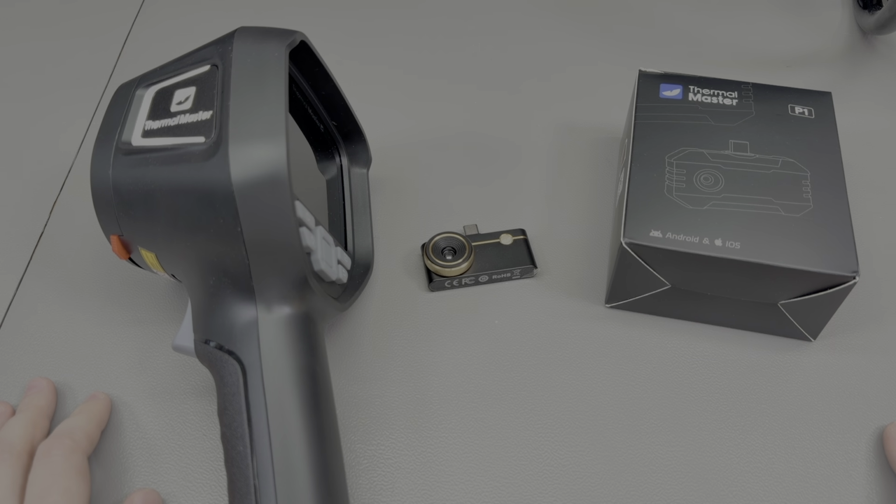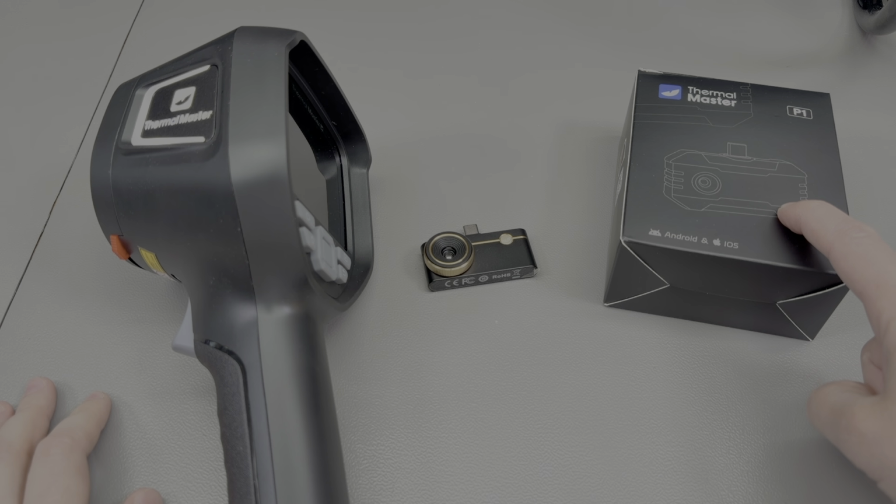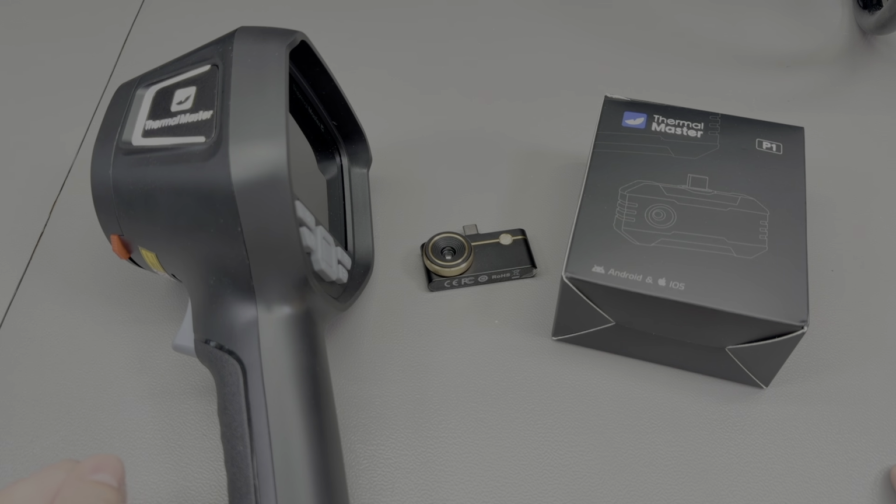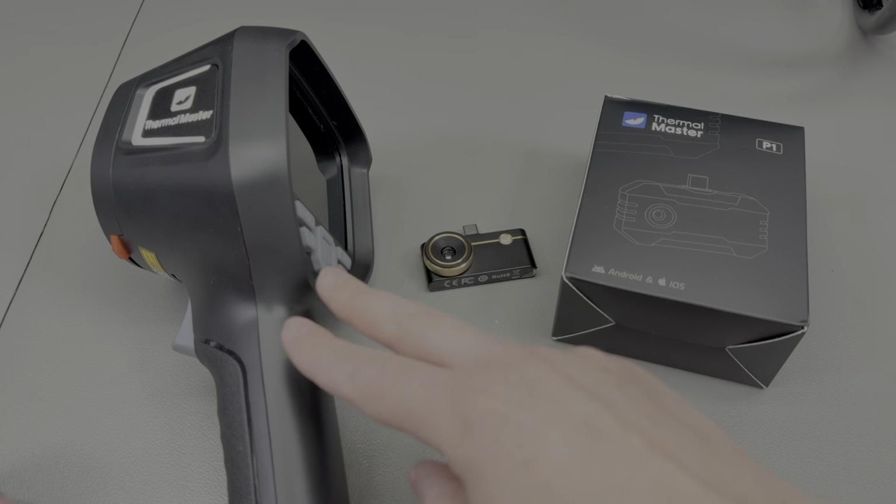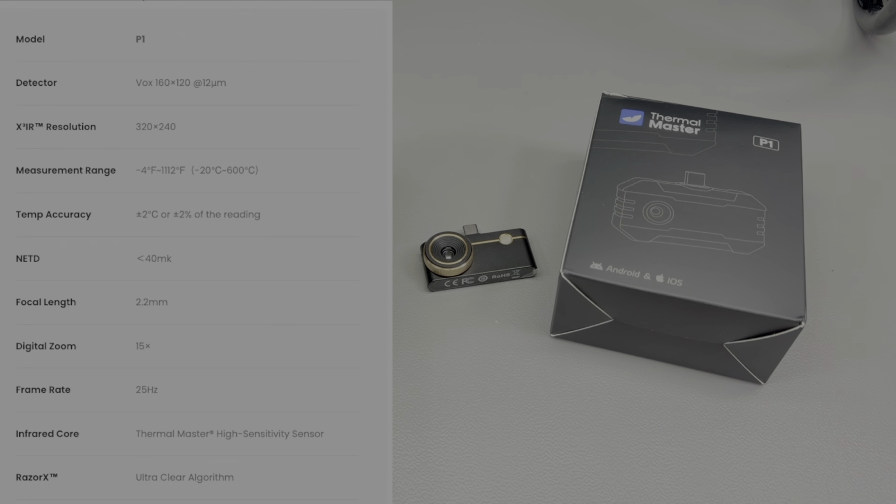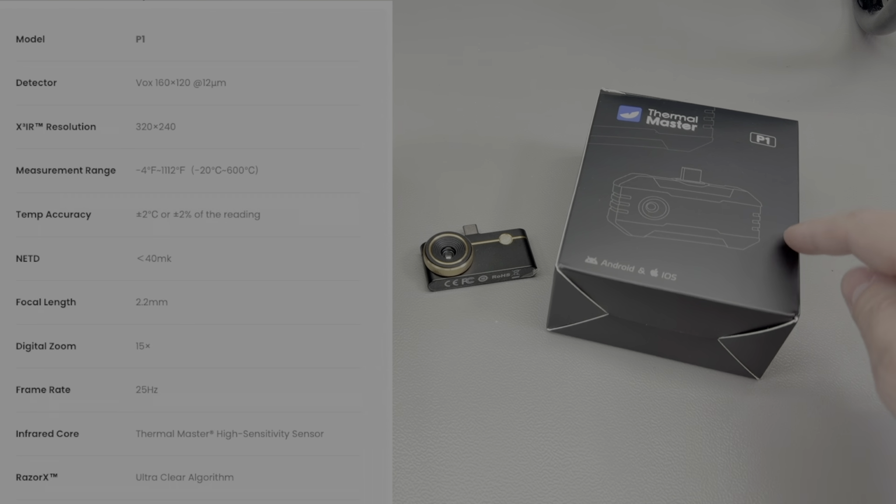But today on my workbench I have the Thermal Master P1, which is like their entry-level, more affordable model that is designed for more general purpose applications, offering a lower resolution. So while the P3 or the Thor would get you a 256 by 192 IR sensor, for the P1 you only get a 160 by 120 pixel sensor, but for a much lower price tag.